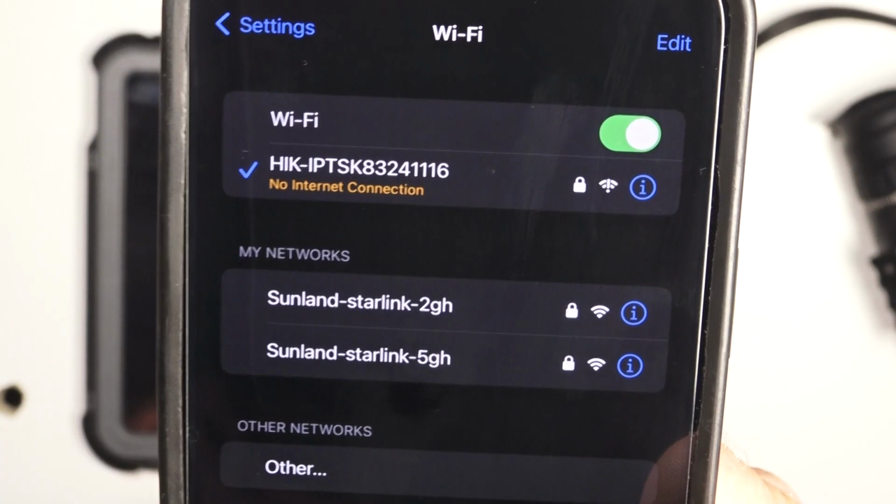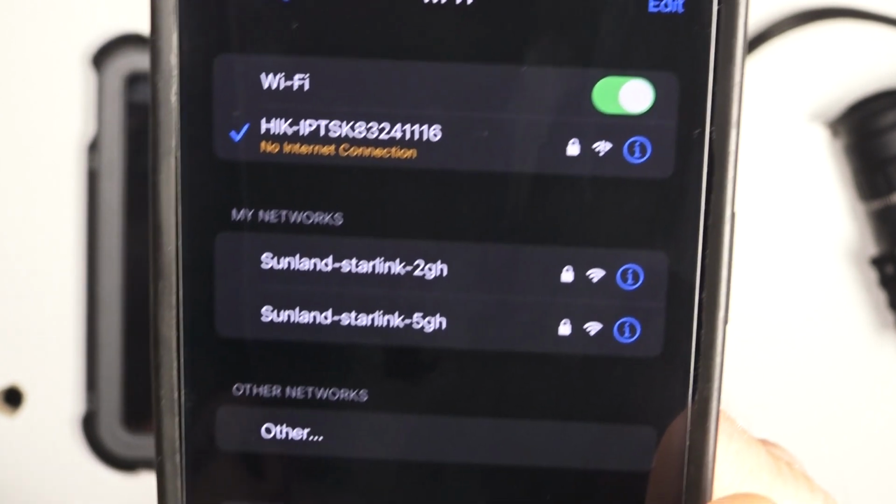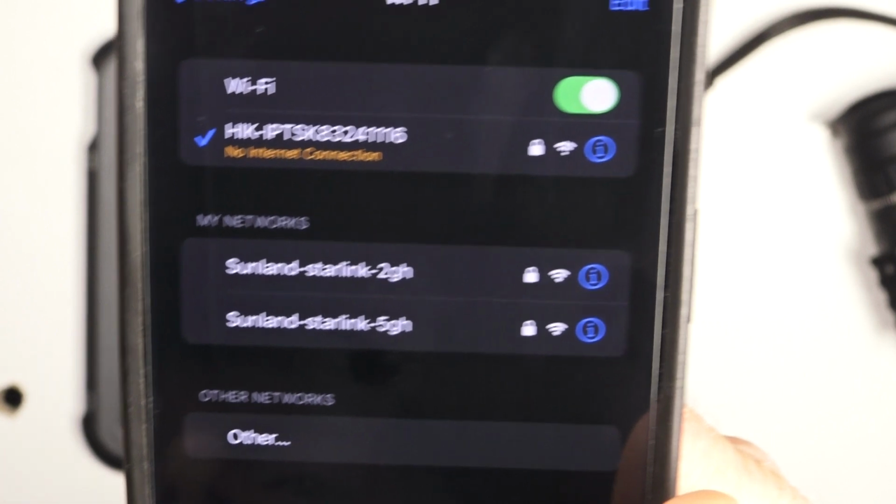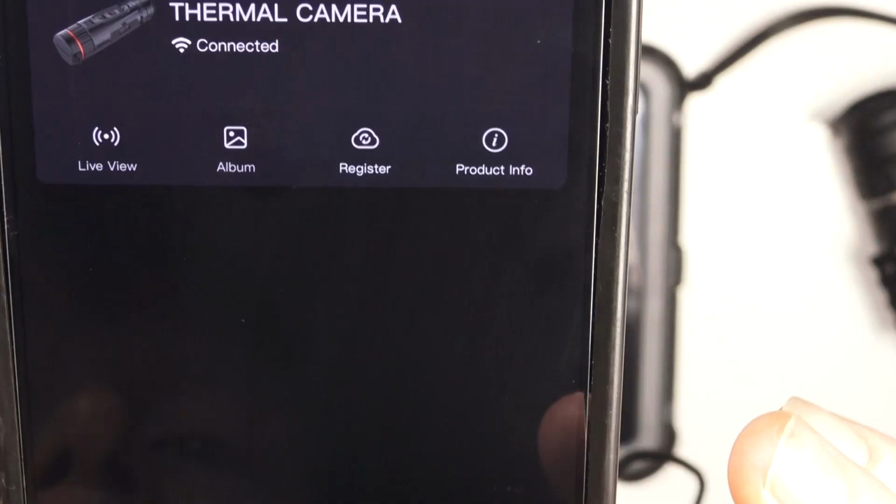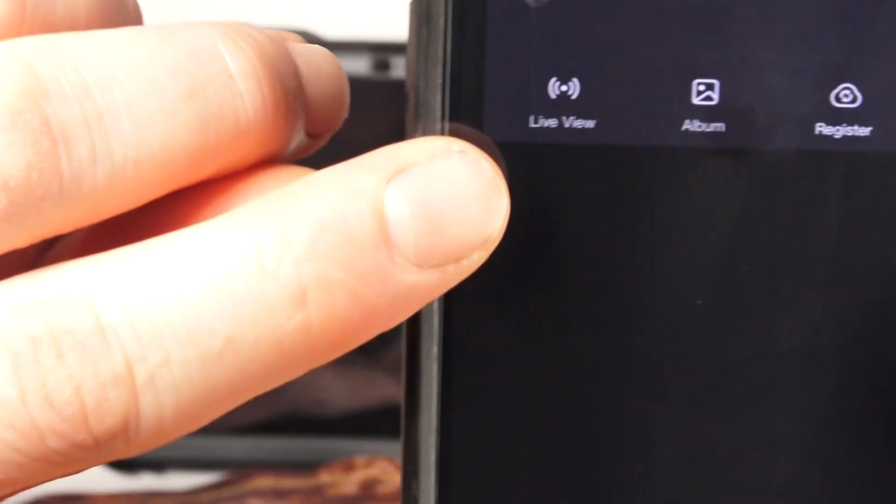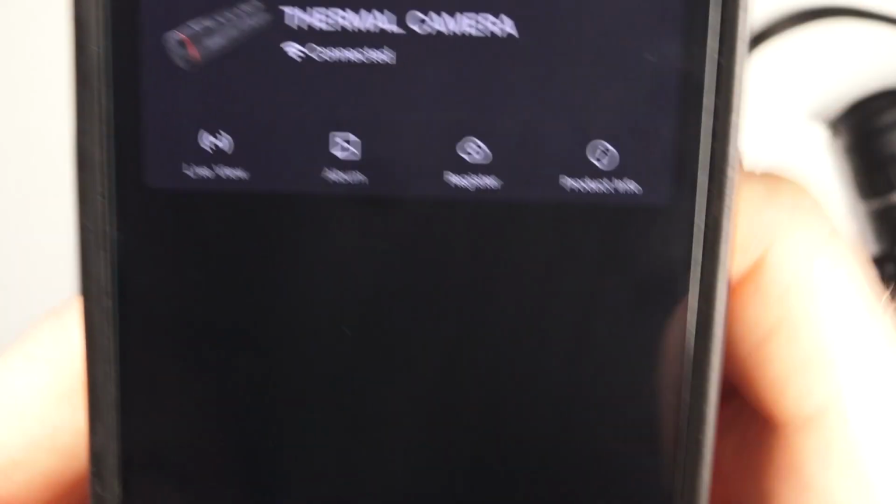Done. Once you've connected to the Wi-Fi of the thermal, it'll come up and say no internet available. Don't worry about that. That's normal. Now open up your Hikmicro site app, and it should automatically pick up that you're connected to it and show you a button with live view. Now, if that doesn't work straight away, try fully shutting down the Hikmicro site app and reloading it, and it should show then. And there you go, right there.